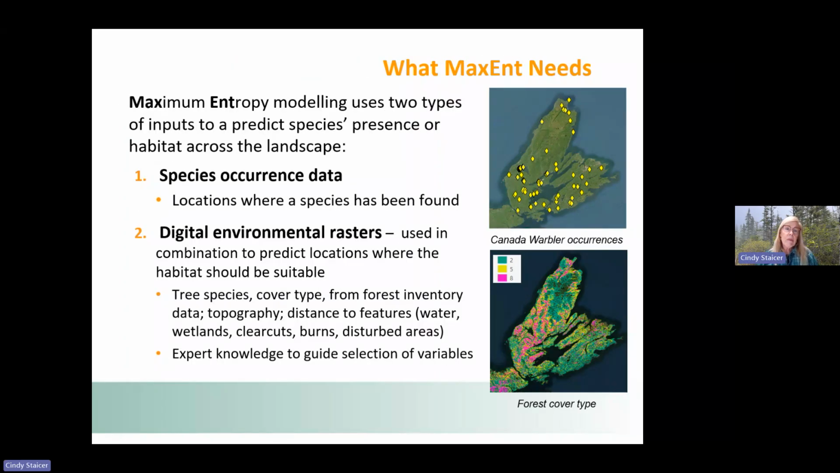So maximum entropy modeling uses two types of inputs to predict the species presence or habitat across the landscape. First of all, you need the species occurrence data. These are the locations where a species has been found. And you need digital environmental rasters. You need a combination of those to predict the locations where the habitat should be suitable.